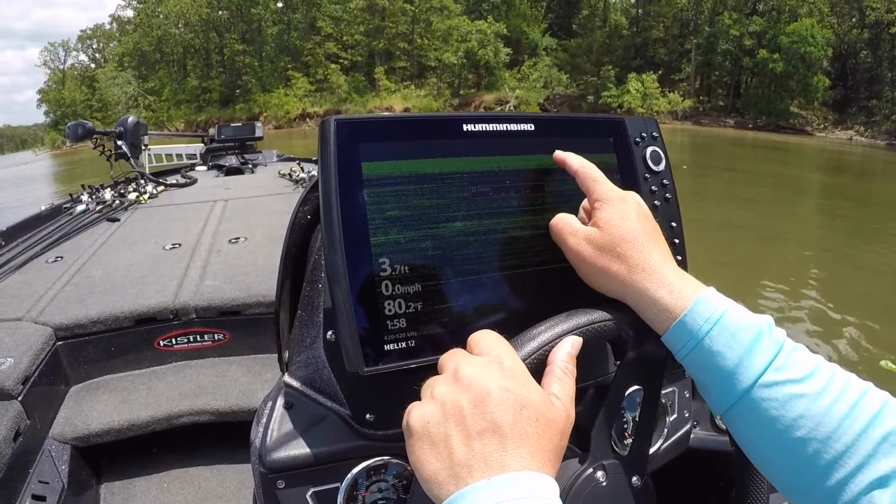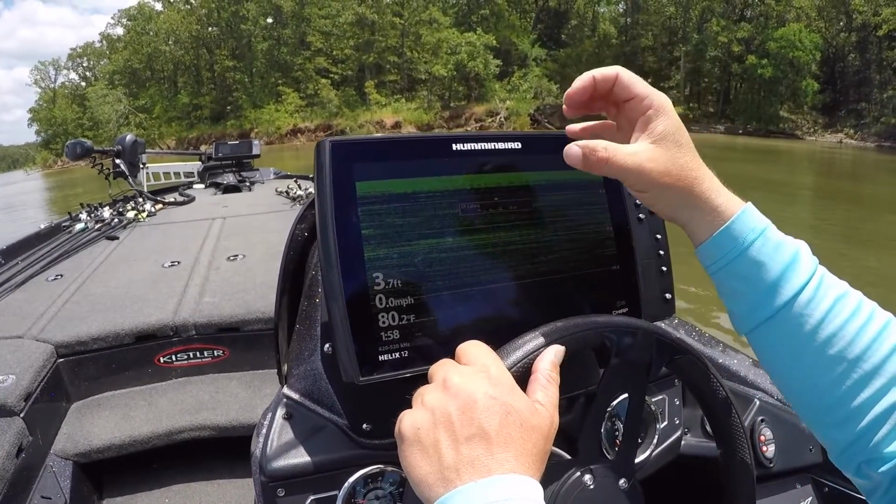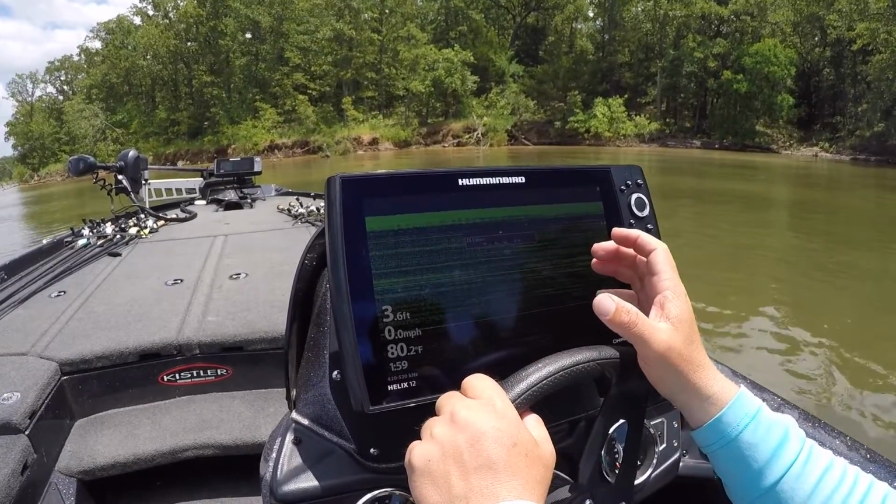I'm just gonna get some green in my image. If it comes down and it's a 5 pound largemouth, I'm gonna get some greens, a lot of red and green. It's gonna have a circle with a lot of red in it. That's a really big deal, and that allows you to see the density.